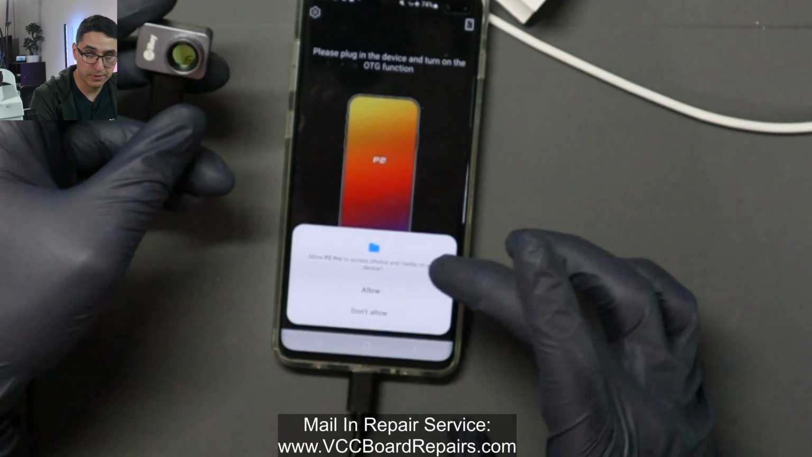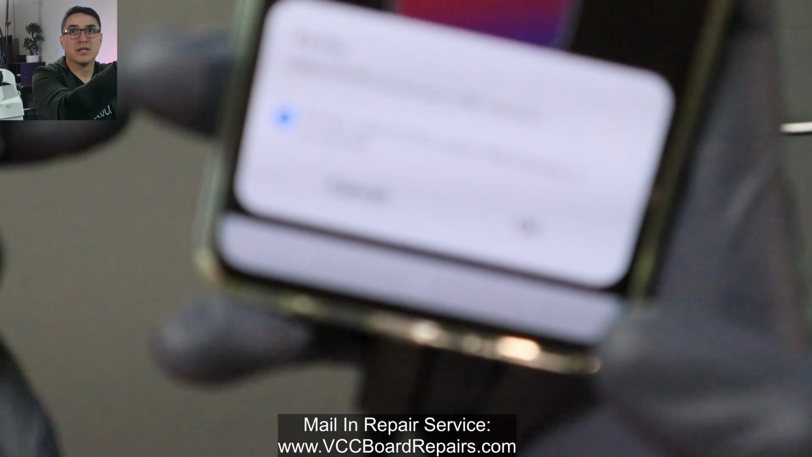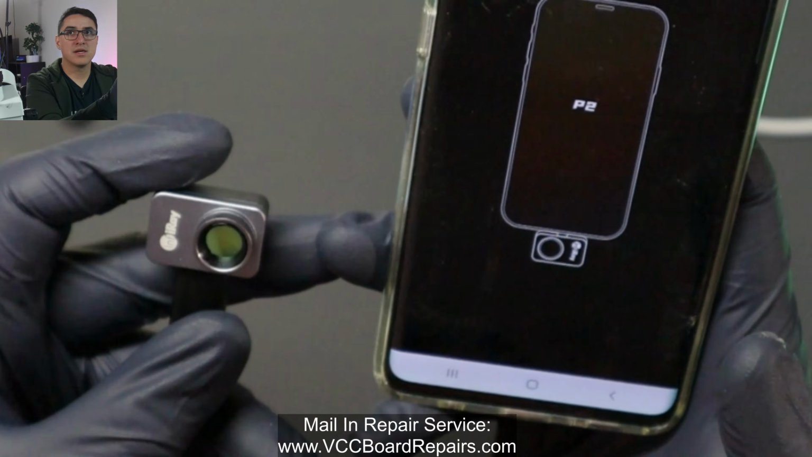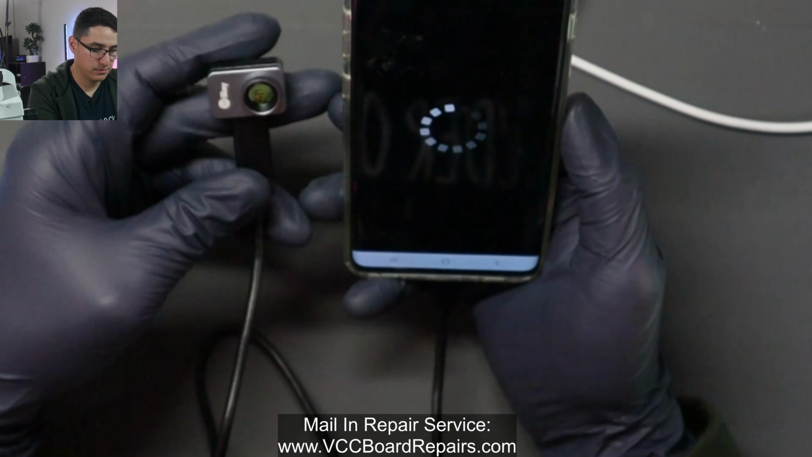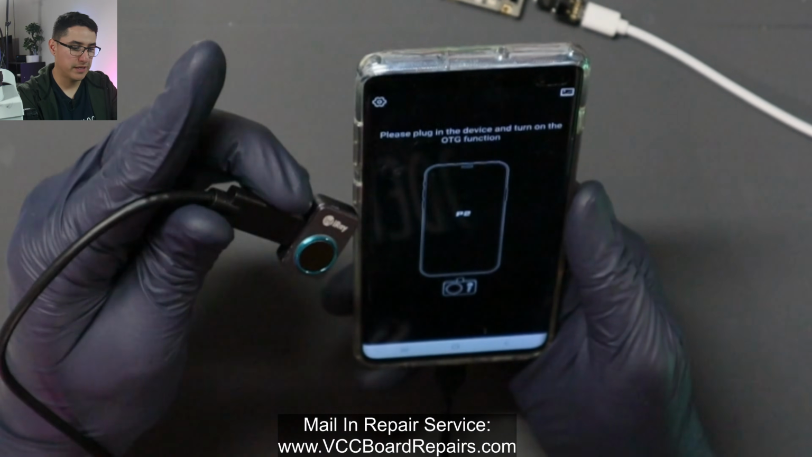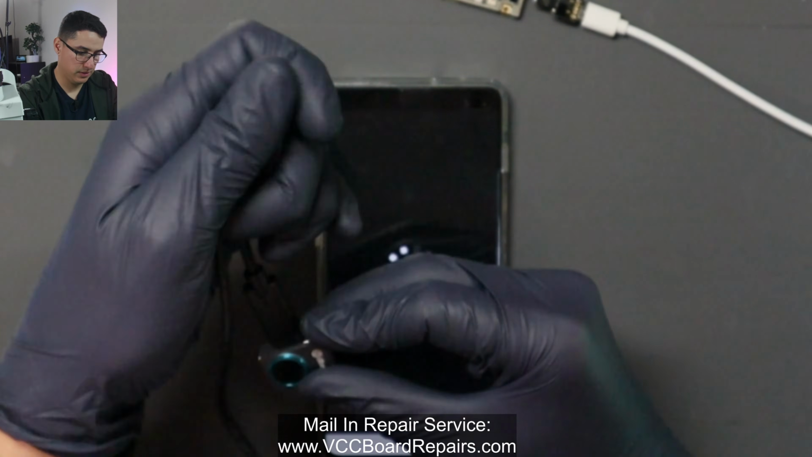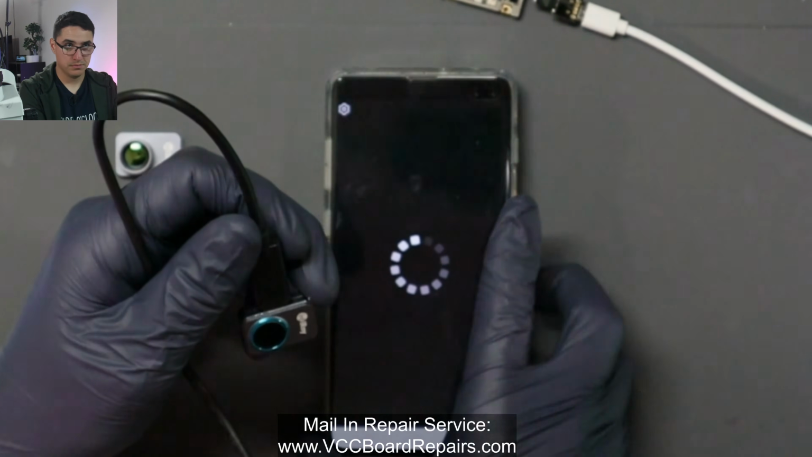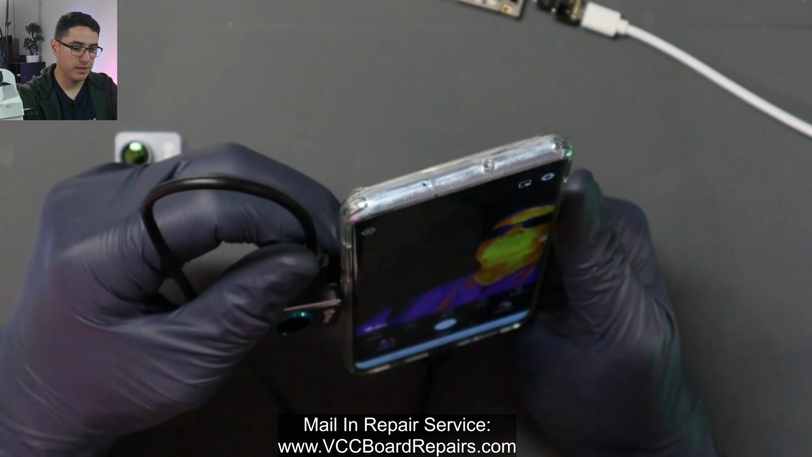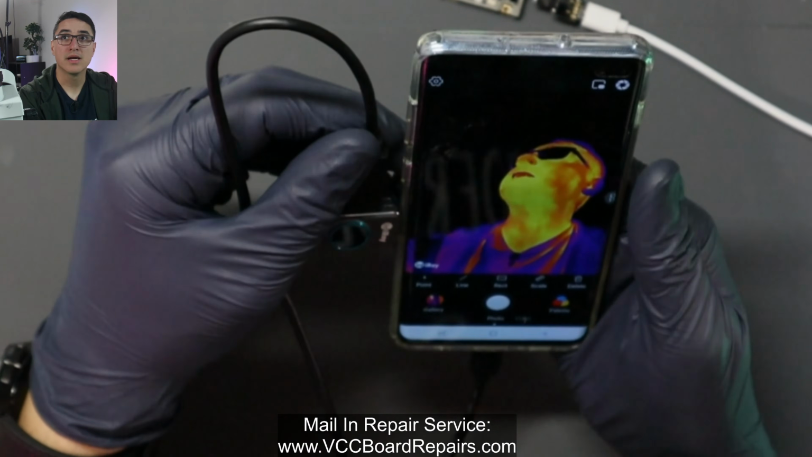While using the app, allow, check that box. So it's gonna say allow access to the camera, check the box so it always says yes, and let's see if it actually works. All right, so there we go, we have the image. So I currently have, what is happening? All right, that was weird. I think the cable might be bad or maybe the charging port on my device. But here you go, that is my image there.